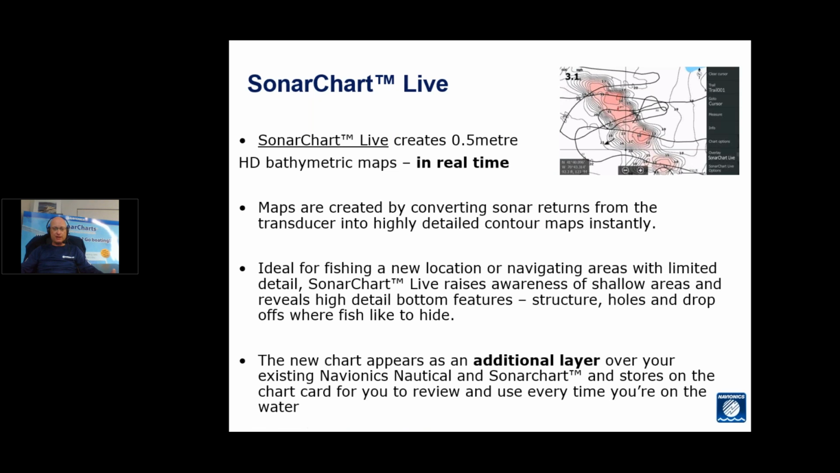Sonarchart Live is a progression of Navionics Sonarcharts, which we've had in place for quite some time. Sonarchart is high density, half-metre bathymetric maps. The big difference with Sonarchart Live is that this is doing it in real time. So the maps are created by converting the sonar returns off your transducer into a highly detailed map in front of your eyes. There's no uploading of data and waiting for it to be processed and then re-downloading it. It's real time on your screen as you're on the fly.